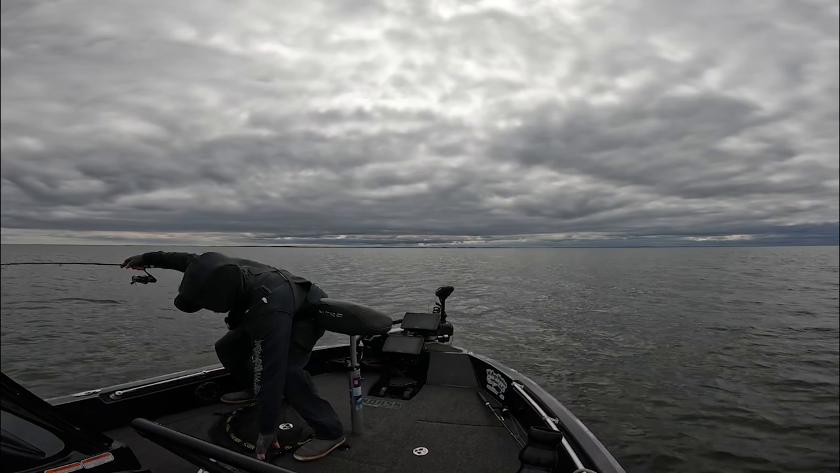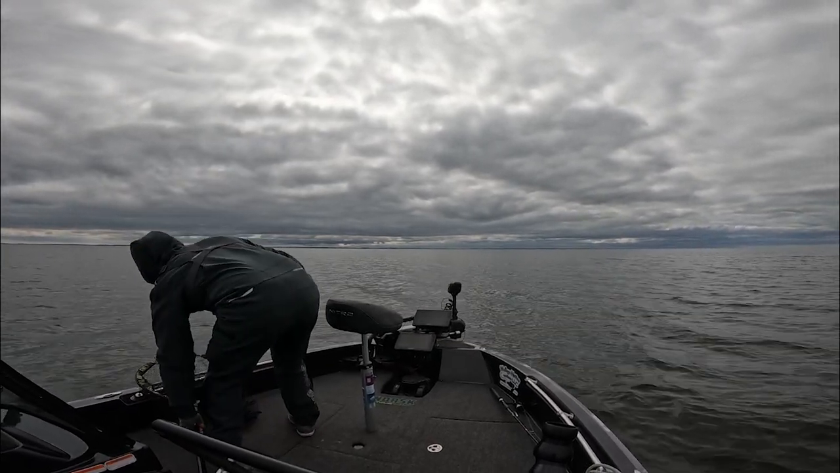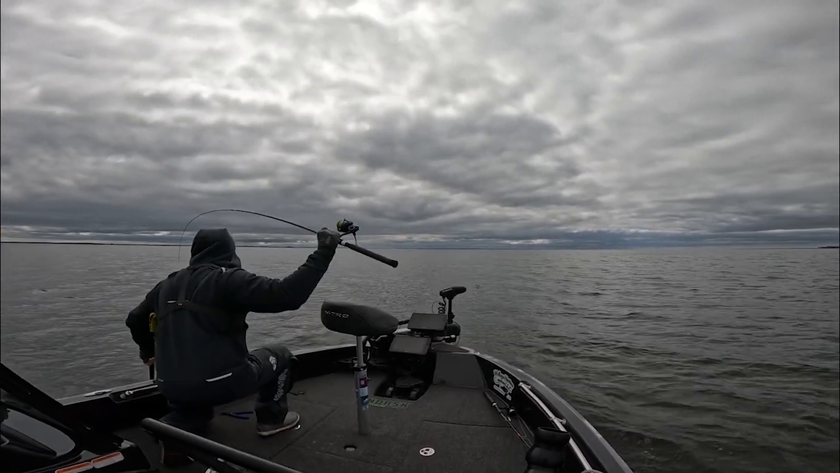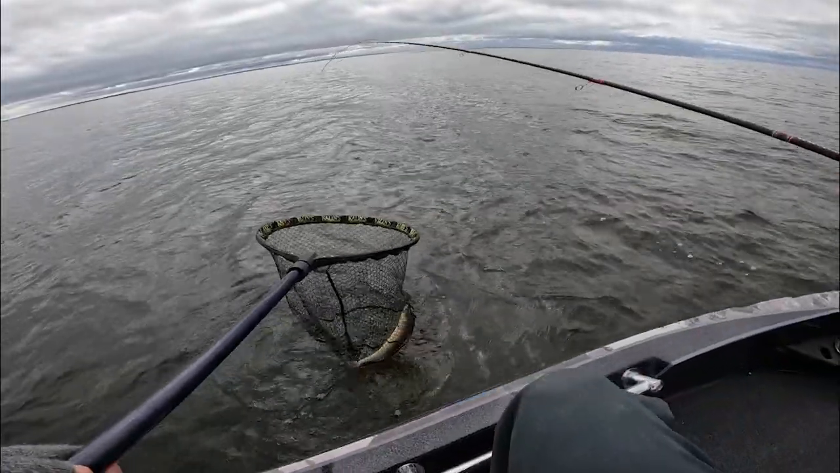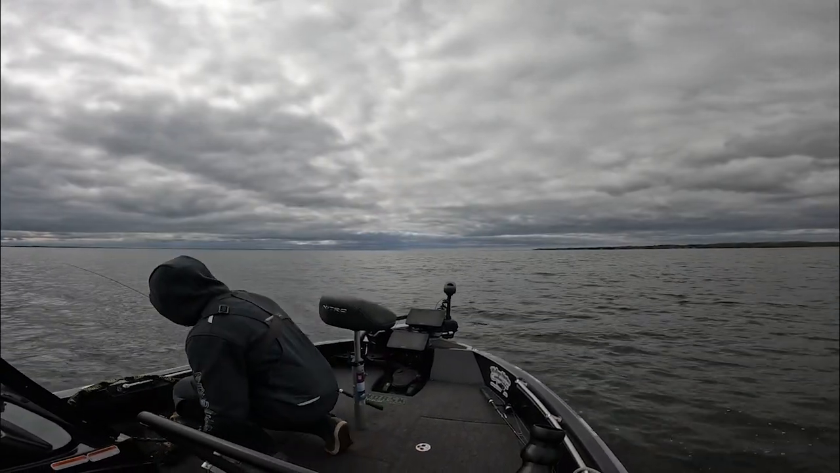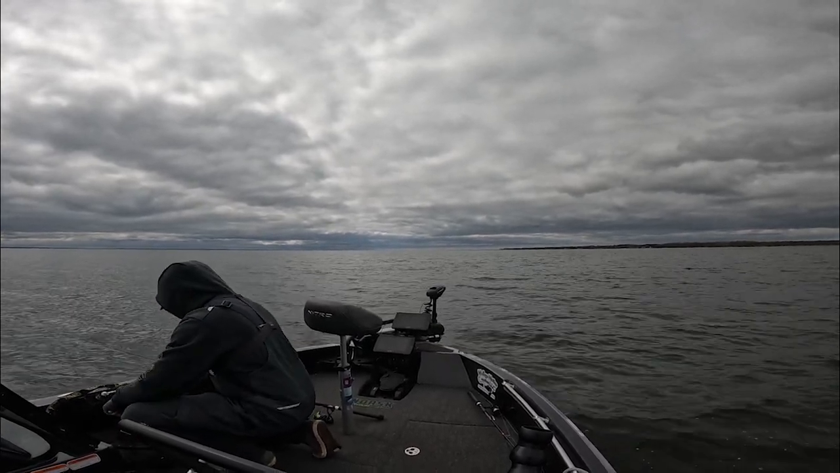Kind of lost my bait. I was moving around a little bit because of the wind. One out of that group must have popped it right at the end towards the boat. There we go. Got him in the net. Not a big one again, but still fun watching him do that on Livescope.